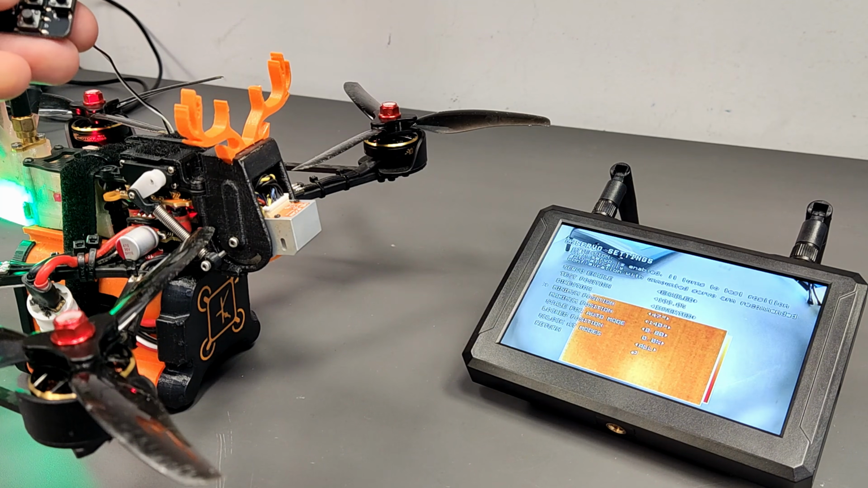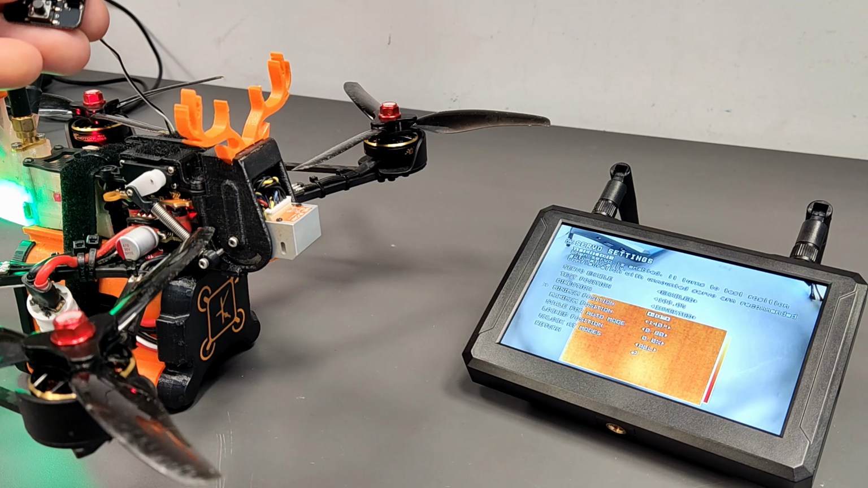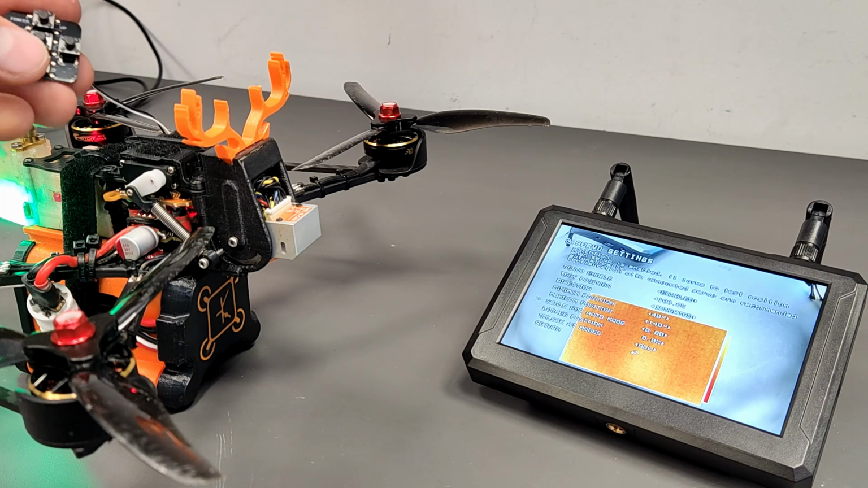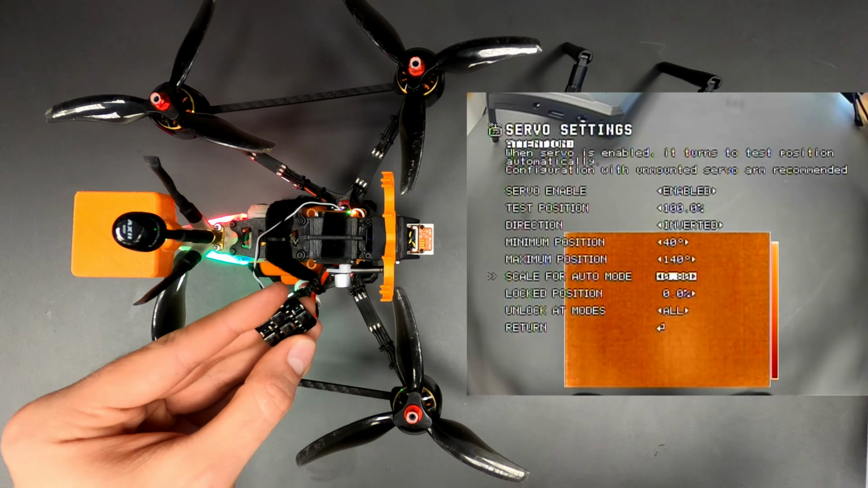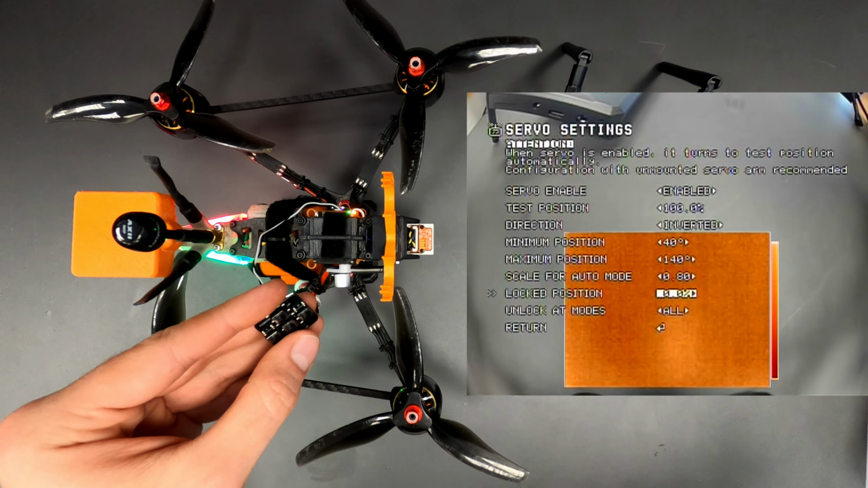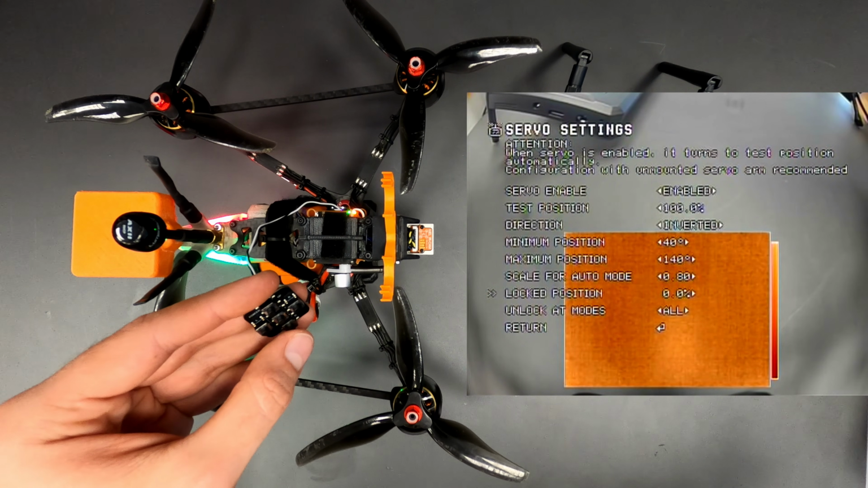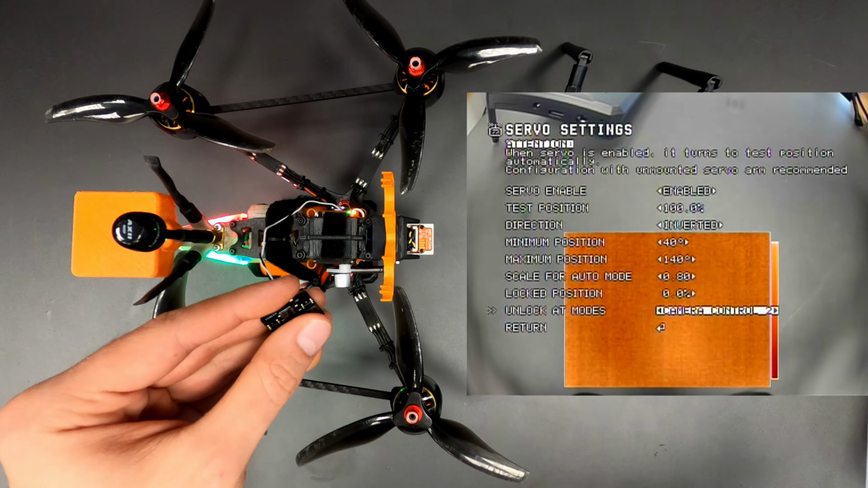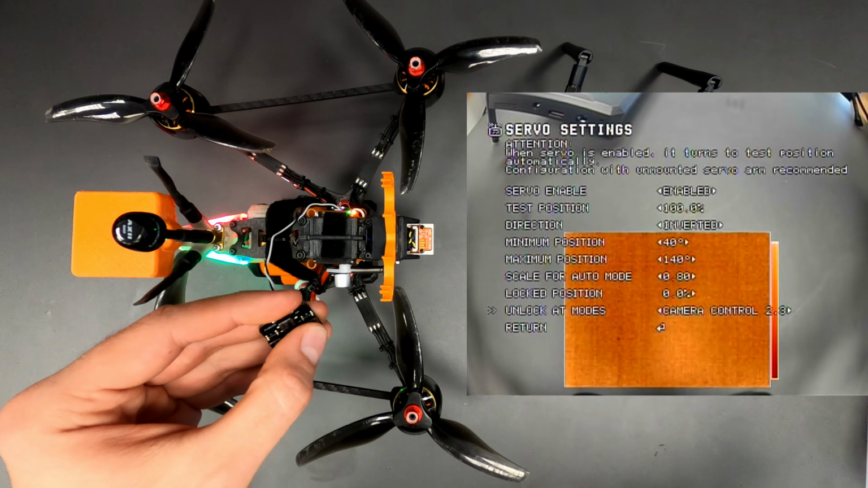The scale is necessary for the automatic attitude adjustment. The locked position is where the servo stays locked. If you want to use a locked camera angle when flying acro or angle, you can set up the servo to only unlock in up to 3 camera control modes.